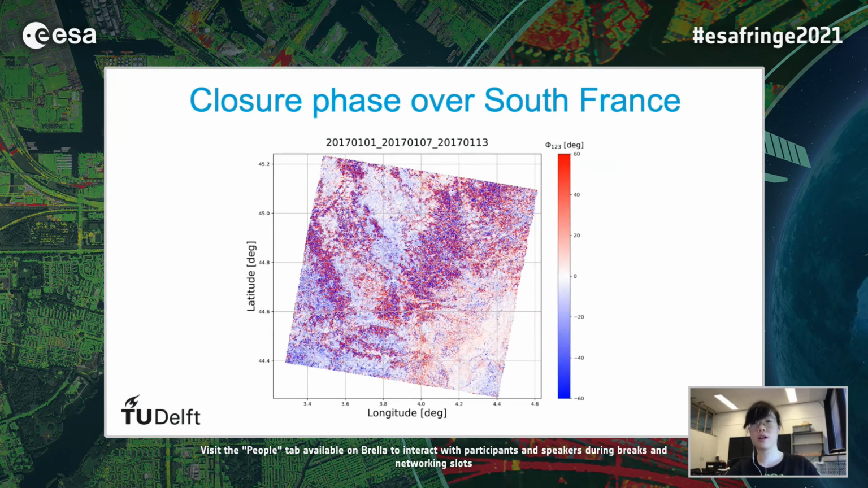Let's start with the closure phase example we got over a vegetation area in South France. This image is formed by using Sentinel-1 VV acquisitions on 3 different dates. The resolution of this image is 200 meters. You can see from the color of the images that closure phases deviate from 0, and they illustrate a clear spatial correlation. By checking the land cover map over this area, the spatially correlated closure phase indicates a geophysical